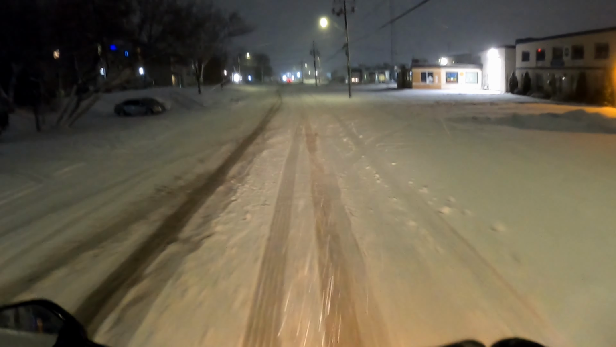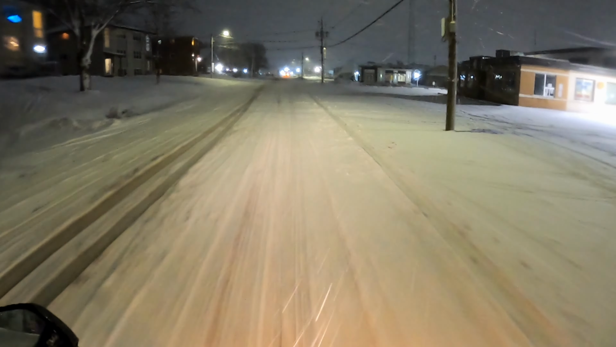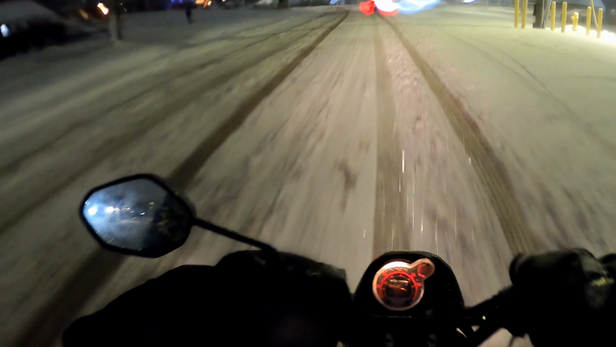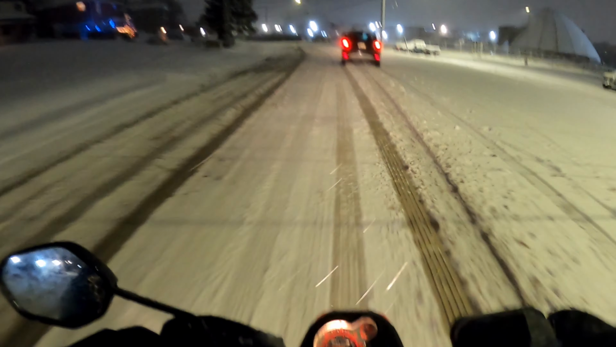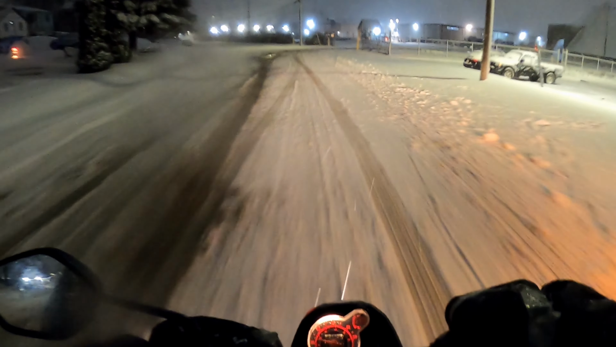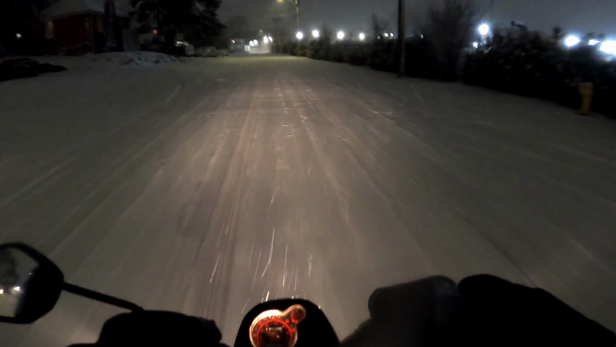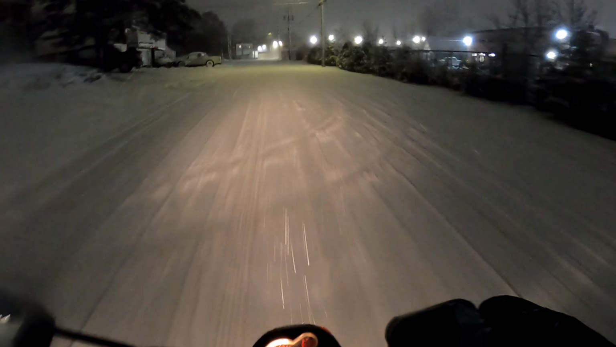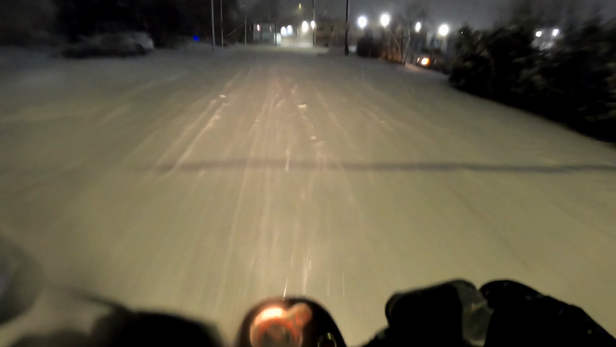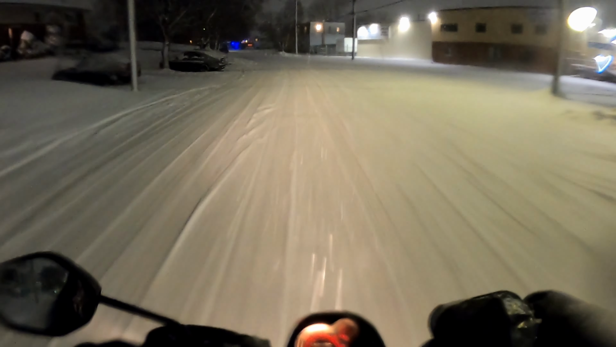I could just imagine the camera lens. I can't even see the road, so this is kind of, my visor is just, there we go. Hang on here. We're stopping. Yeehaw! Steady! Yeah, they haven't plowed too many roads, which is nice. Just makes it better for me. Yeehaw! Cars coming down this hill, we should be golden.